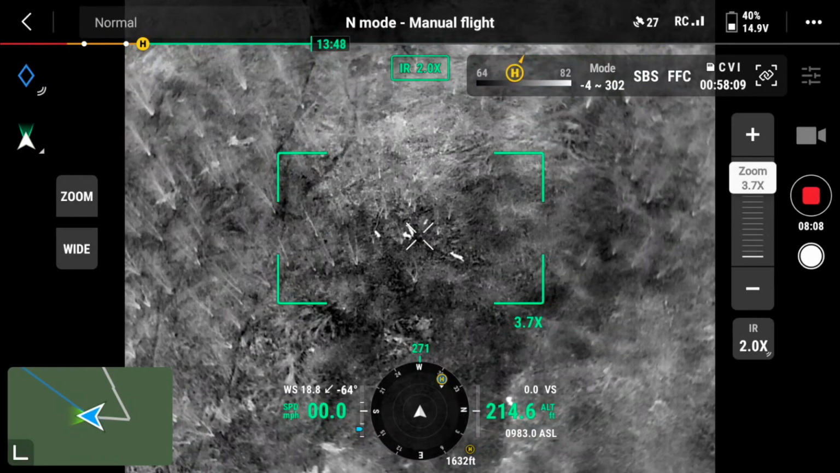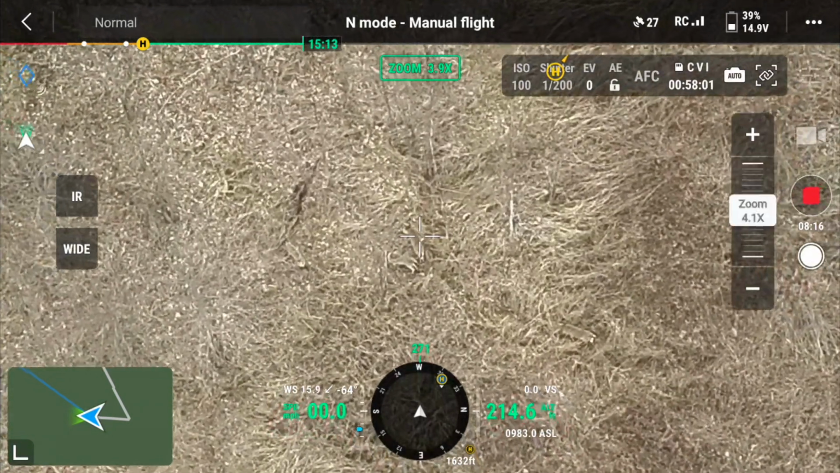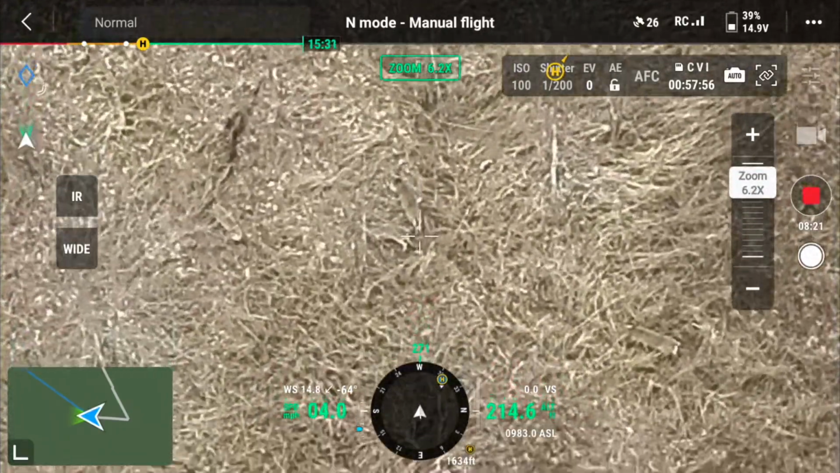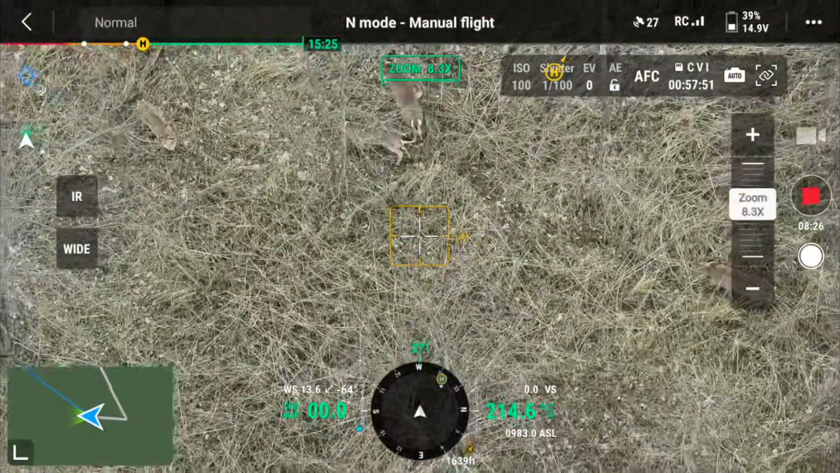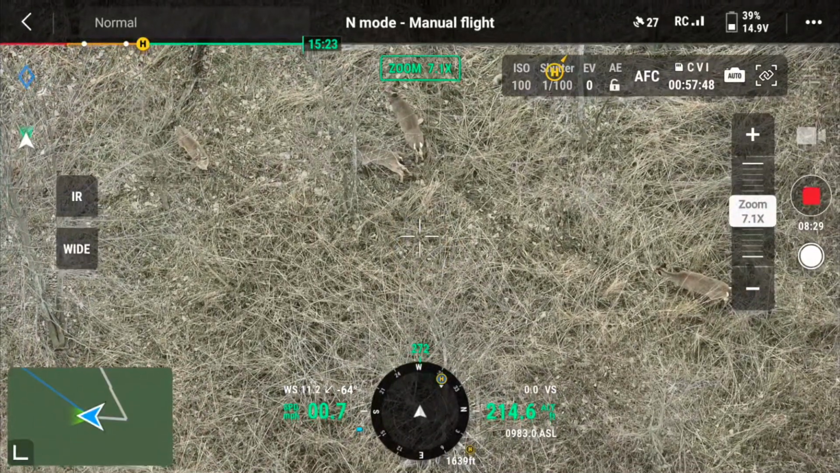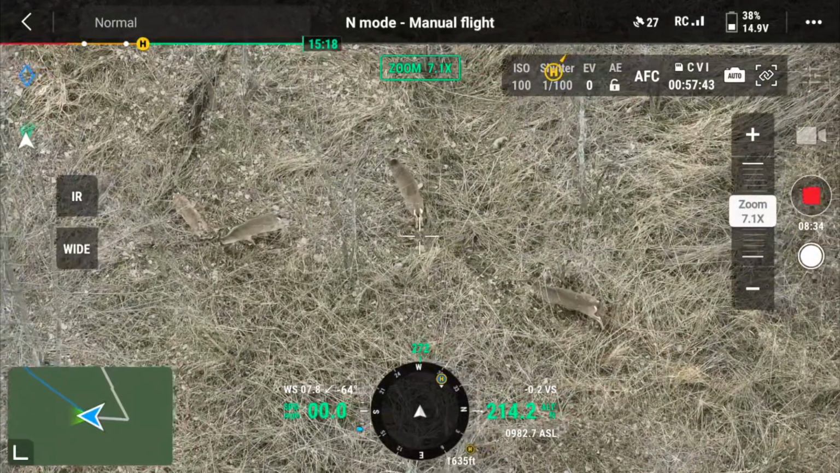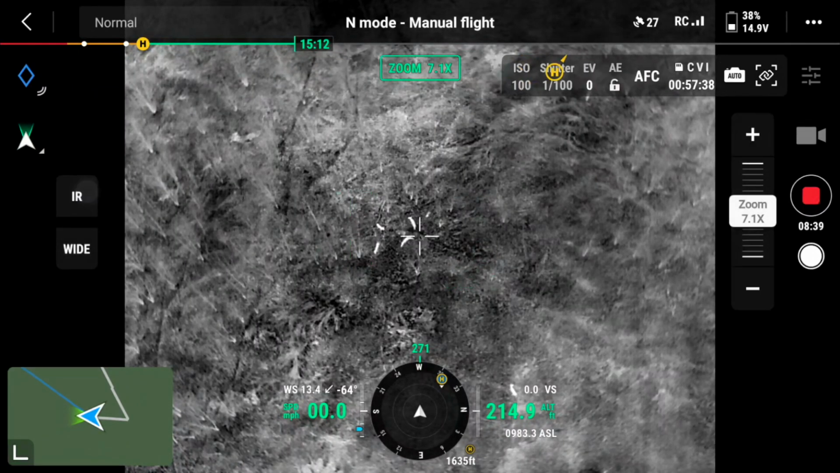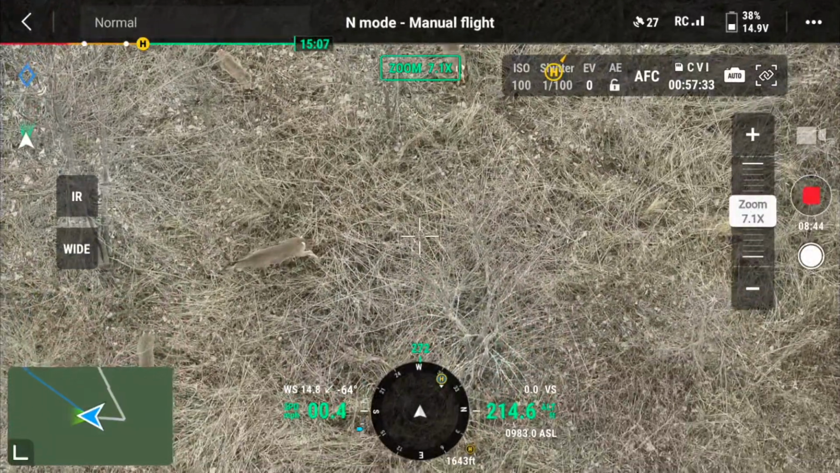And I went to IR, and these deer are very easy to see. I'm just going back and forth, giving you some indication of what the drone can do. Not sure if this format is better than the format where I just show video and not the screenshot from the RC Pro controller display. If you have an opinion of that, just let me know.